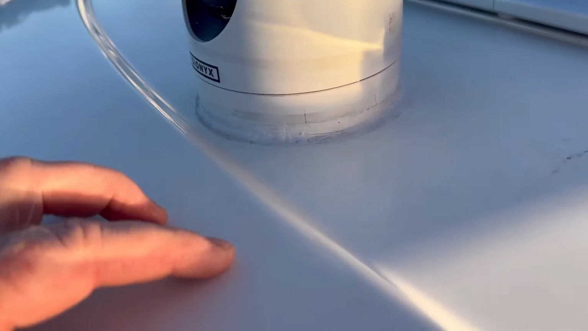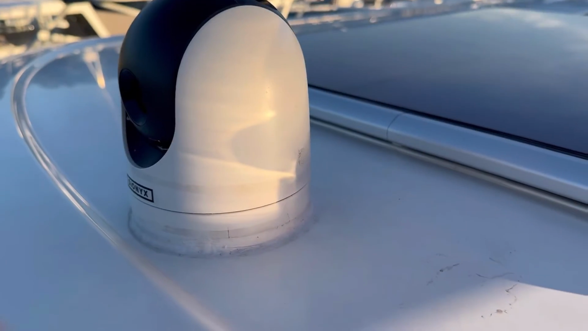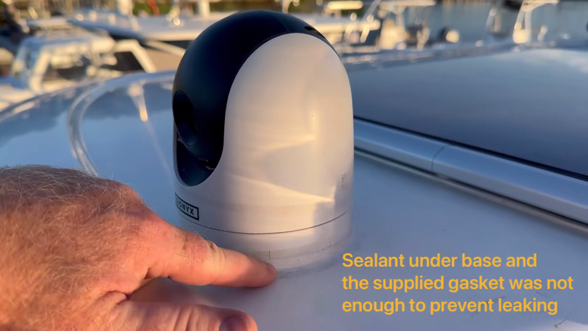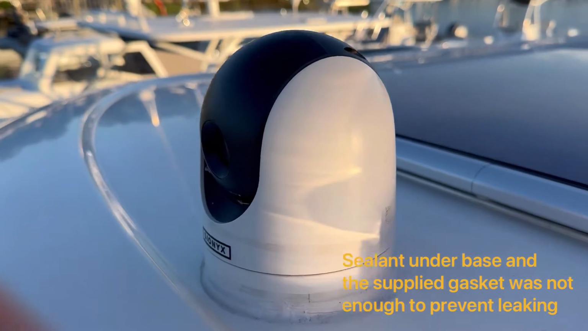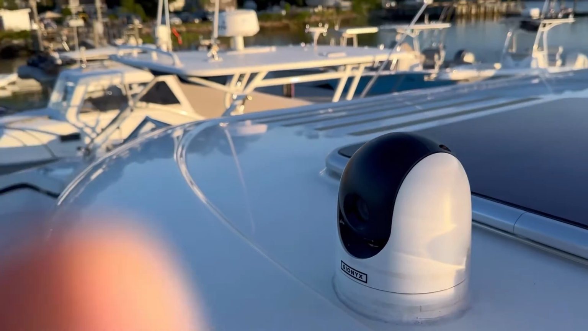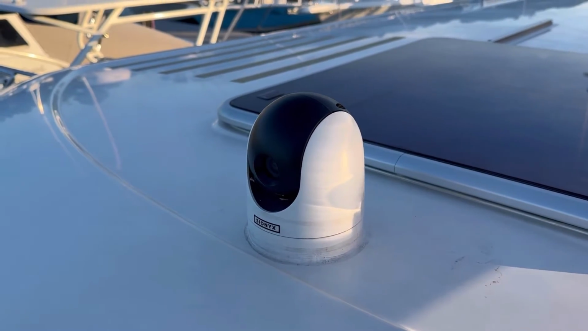One area I did have a problem with was a leak on the inside. And Sionyx does not tell you to put any kind of sealant around the base here. But what I found was I was getting a leak underneath the base here, and as soon as I put a bead of sealant around here, my leak stopped. So I would suggest to anybody else that has a nice interior in your boat, put some sealant around the base here. But other than that, it was pretty straightforward to mount it on top, and I'll show you a little bit about what I had to do to mount it on the inside.